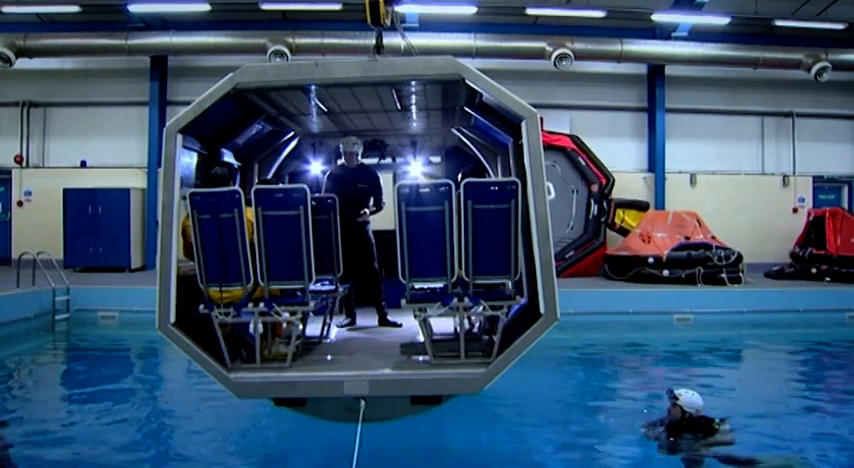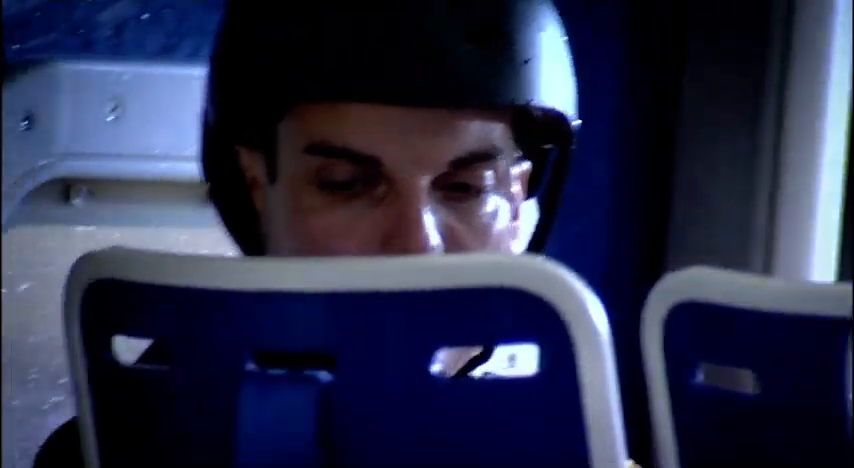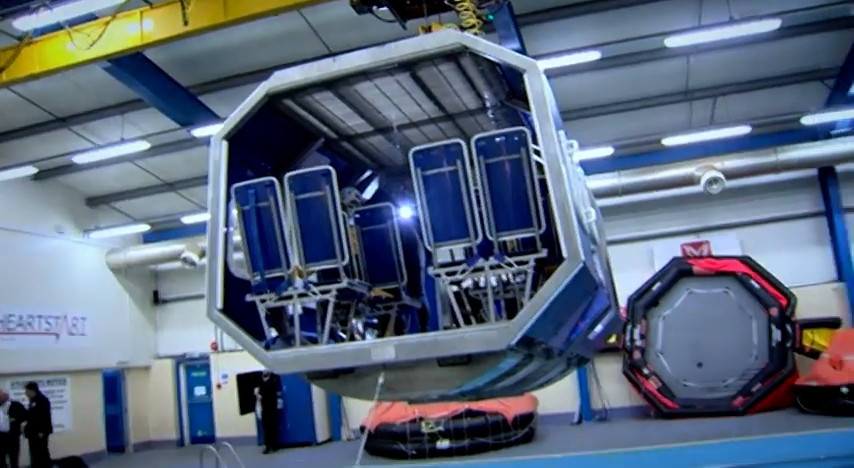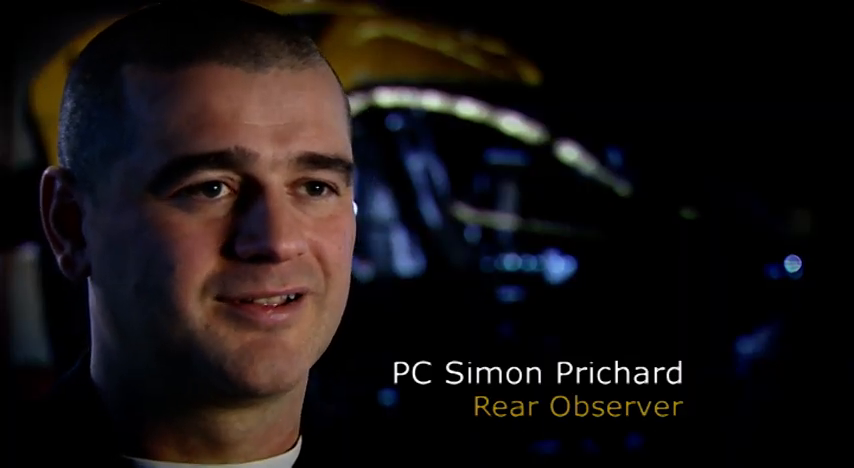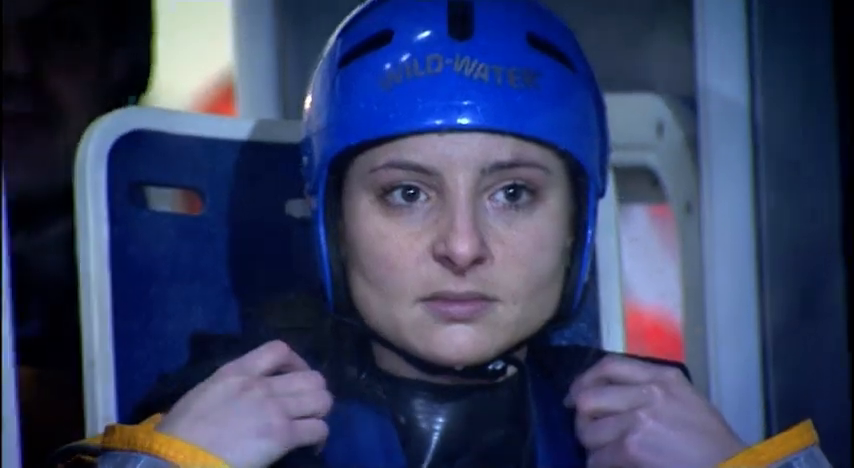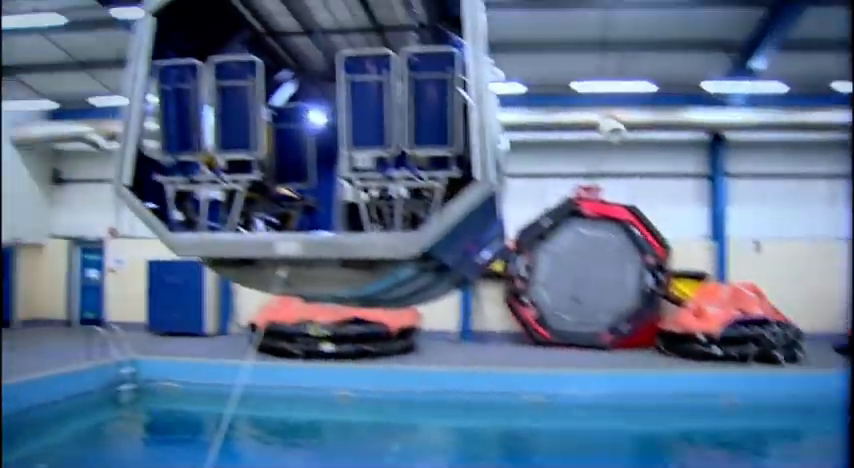Up in the air then, we come down, hit the water, brace position, get a breath, we're rolling over in that direction. It's time now for the rookies to go under. It's in the back of your mind, you know, what if this harness doesn't undo? But do it right, no problems. No holding hands. All right.